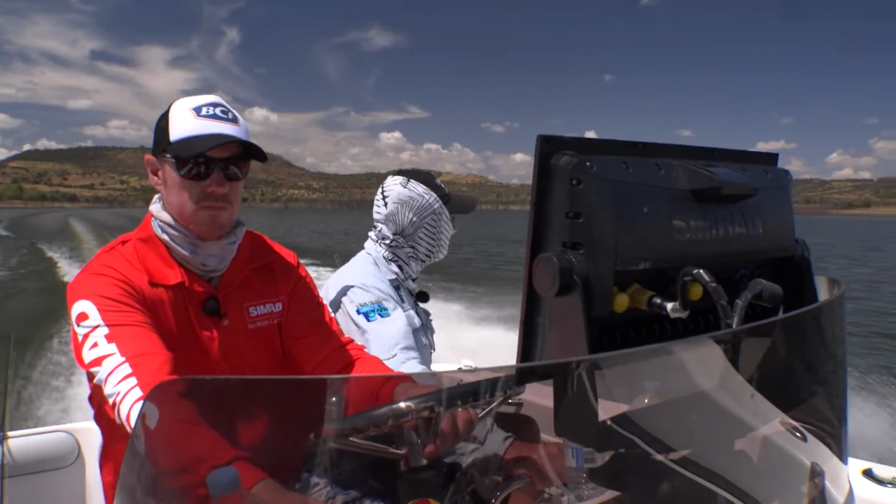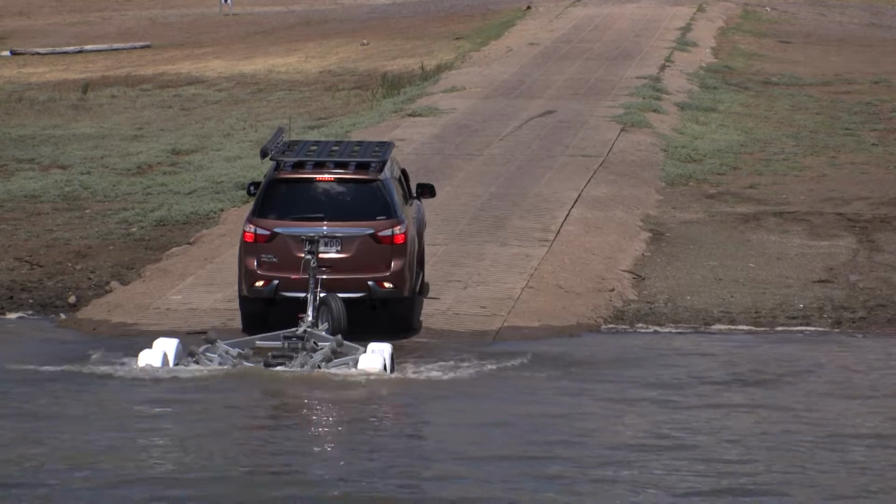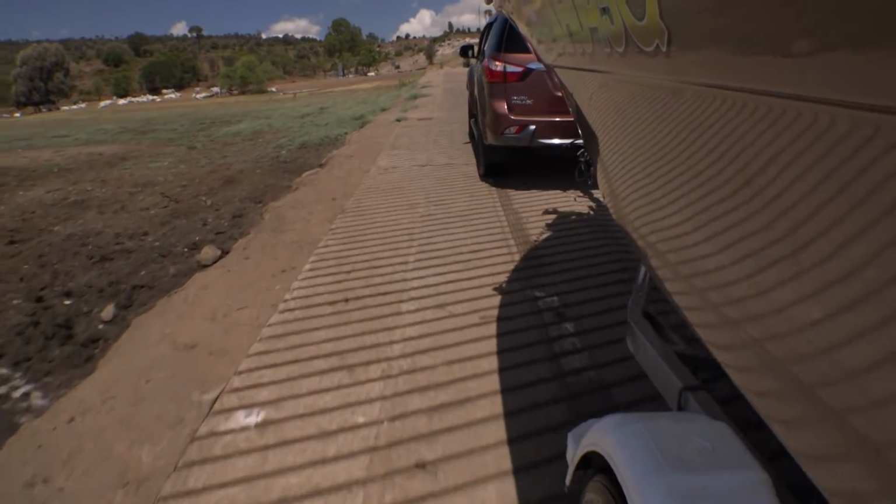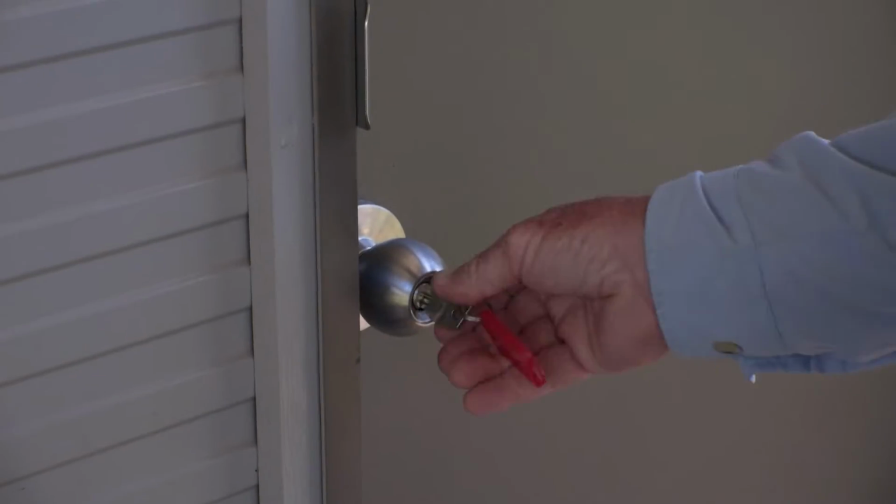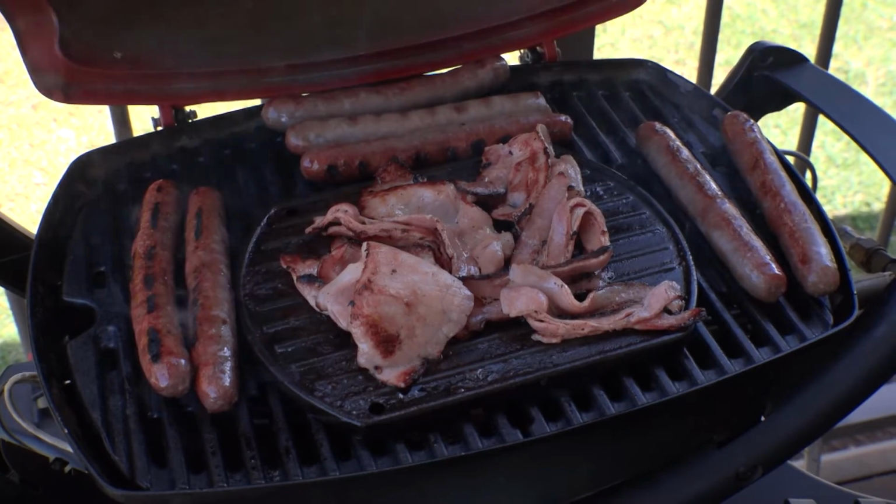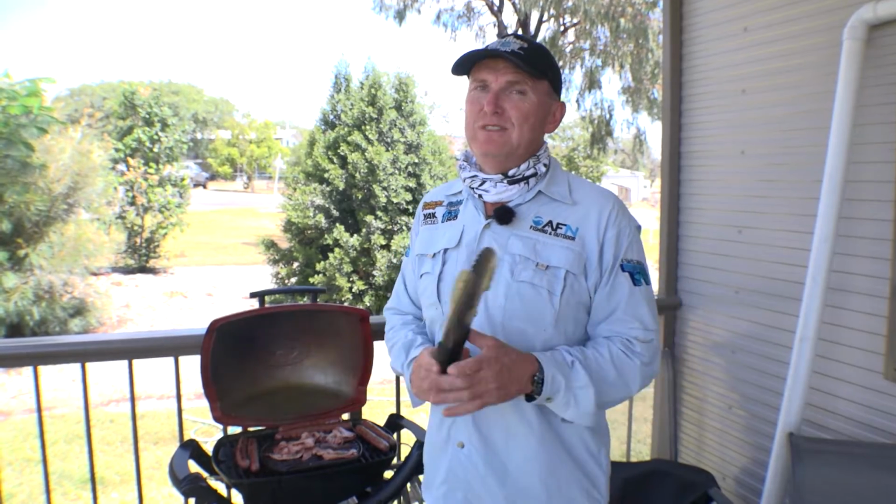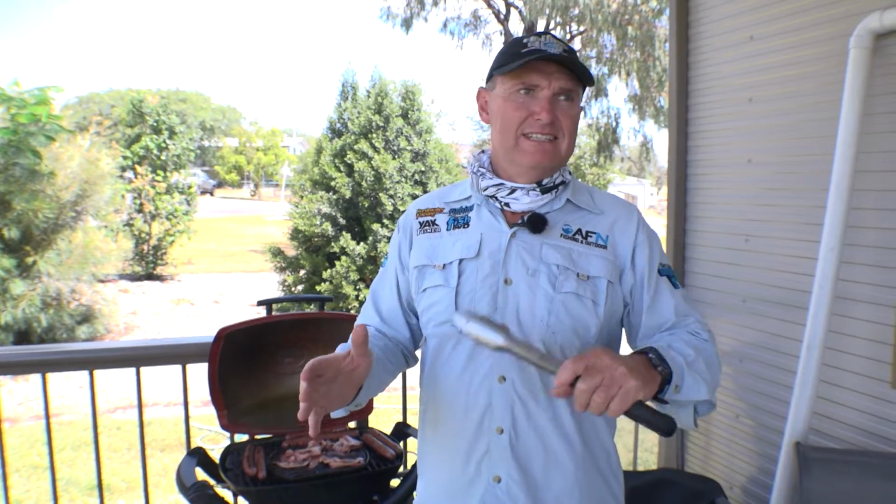That morning session probably gave us way more to think about than we had planned. So after pulling the boat out and heading back to our cabin, it was time to refuel and rethink. One of the really cool things about going away and doing some Barra fishing on the dams is that you turn your life around. You're up really, really early, you fish for a while, middle of the day, you can come back like we are.